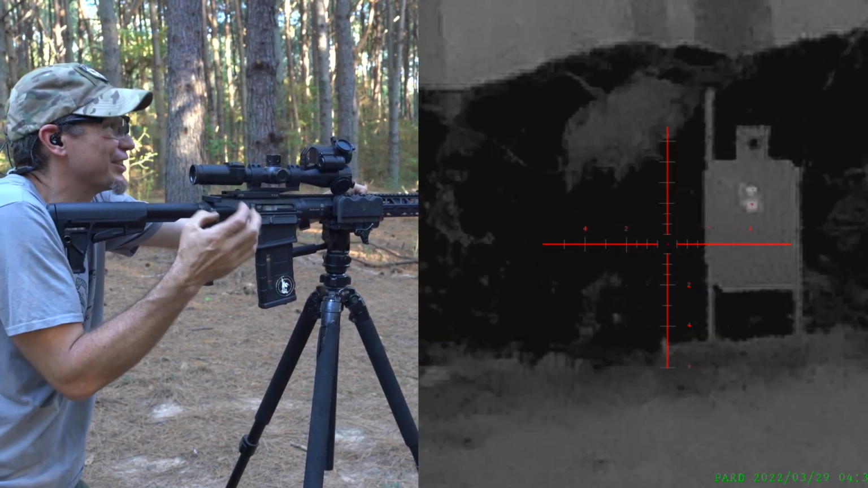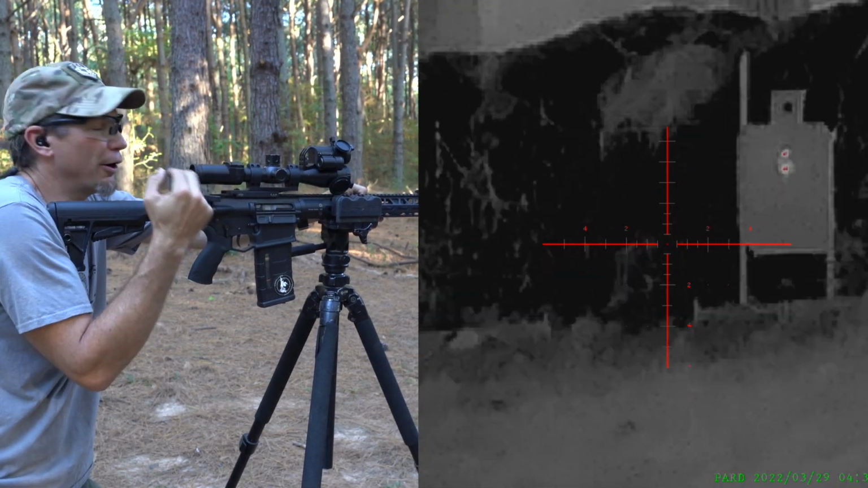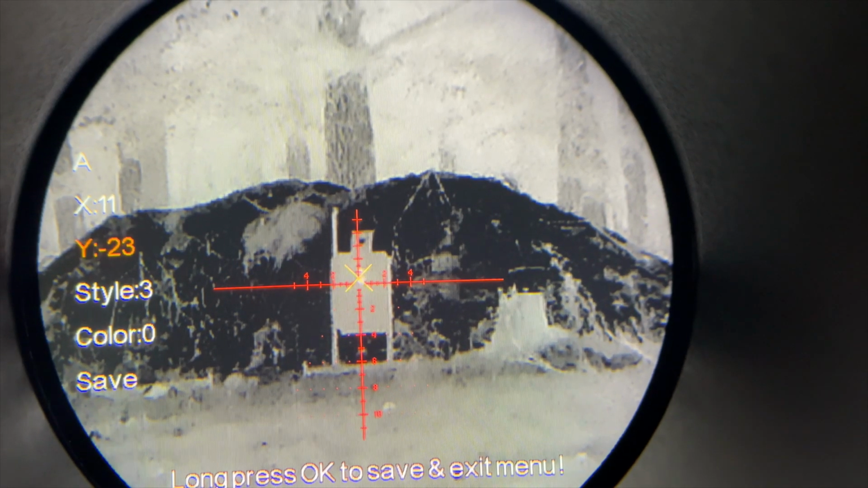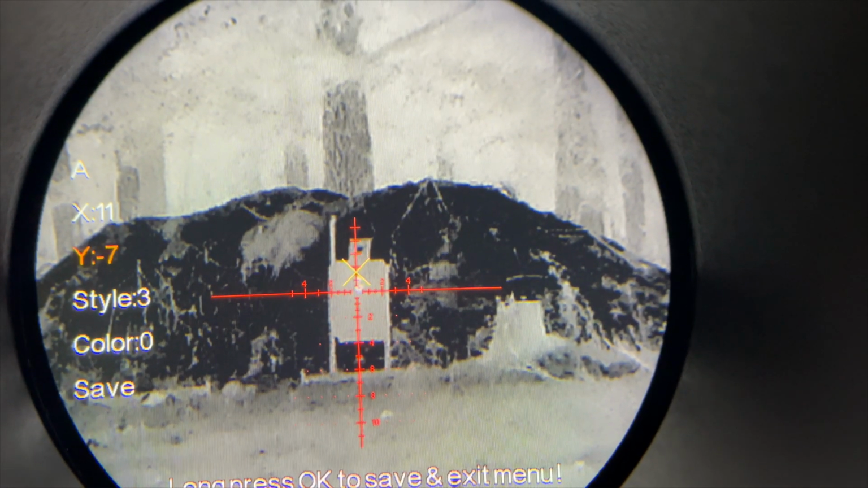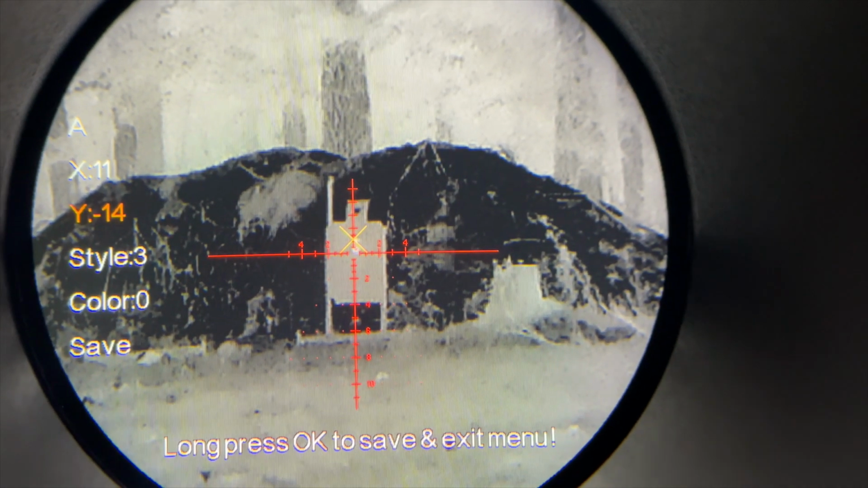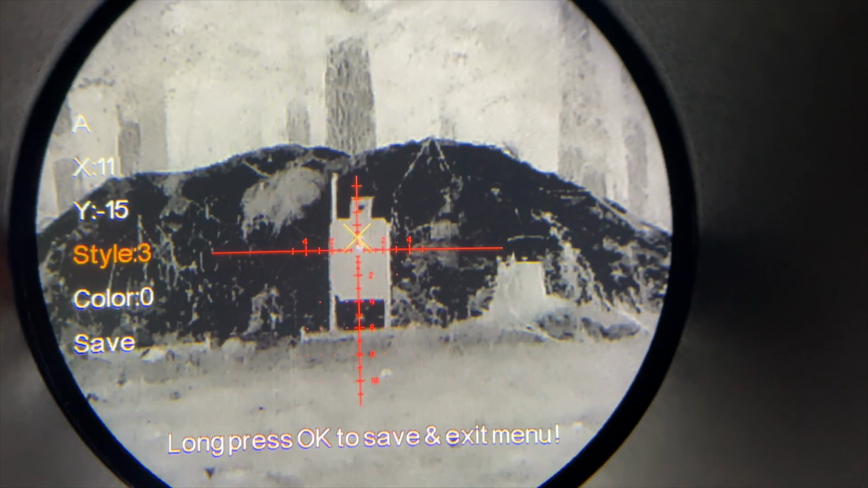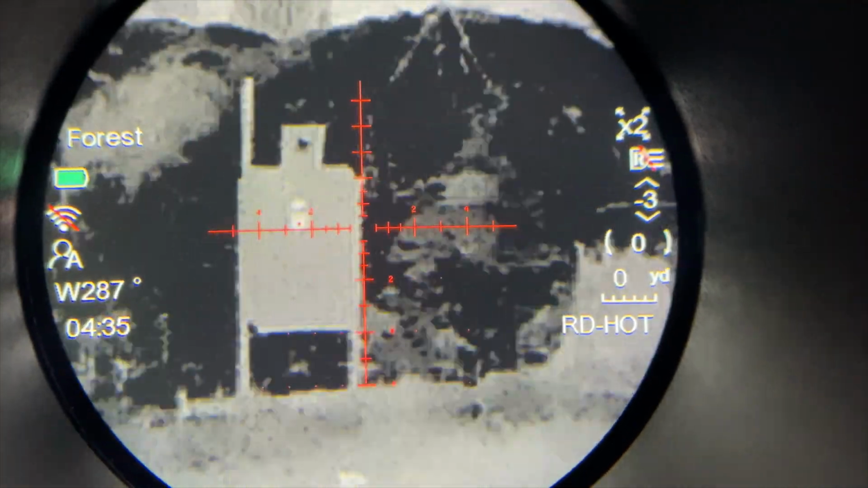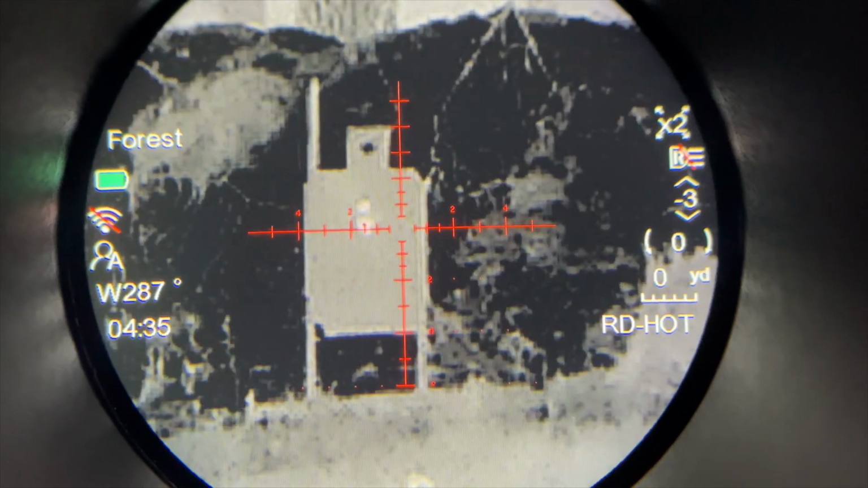I guess it's touching, but so now it's just the easy part of matching our point of impact to our point of aim. We can adjust our XY axis to hit exactly where our point of impact and point of aim was. I had moved a little bit as we started, so we're just gonna call it right there. A long hold to save, and now we are zeroed. So now we can try to shoot at that cold spot in the head and see what happens.